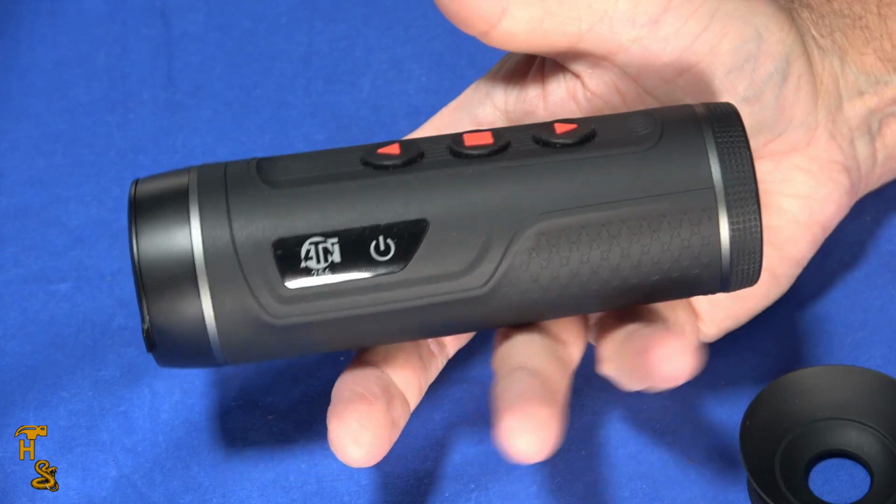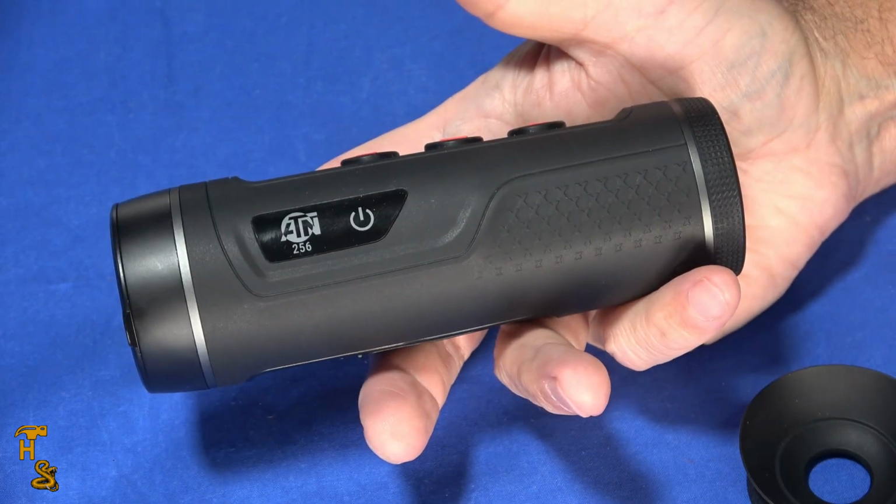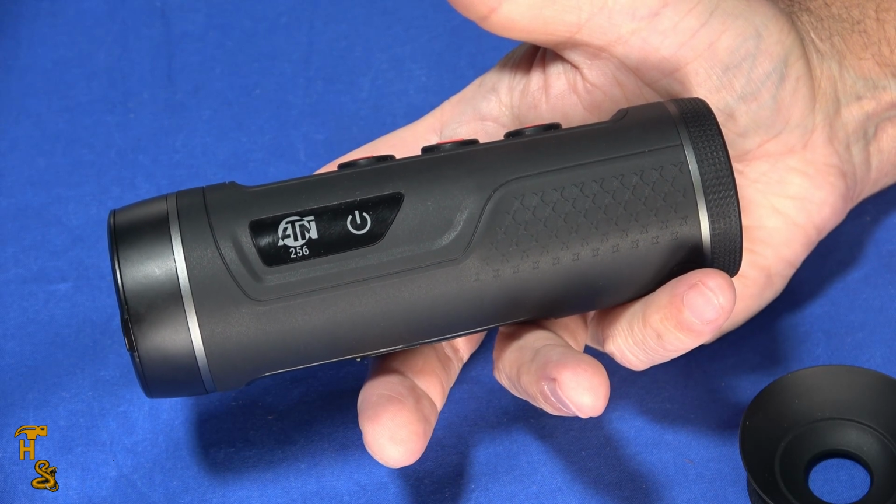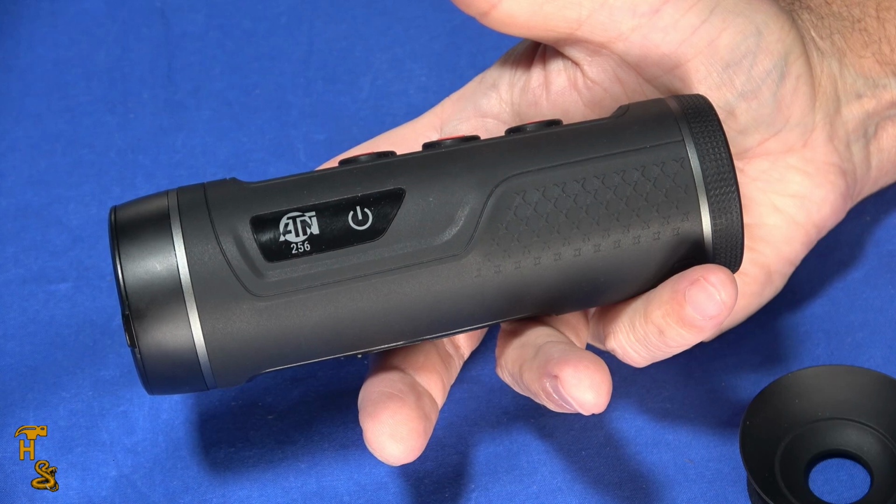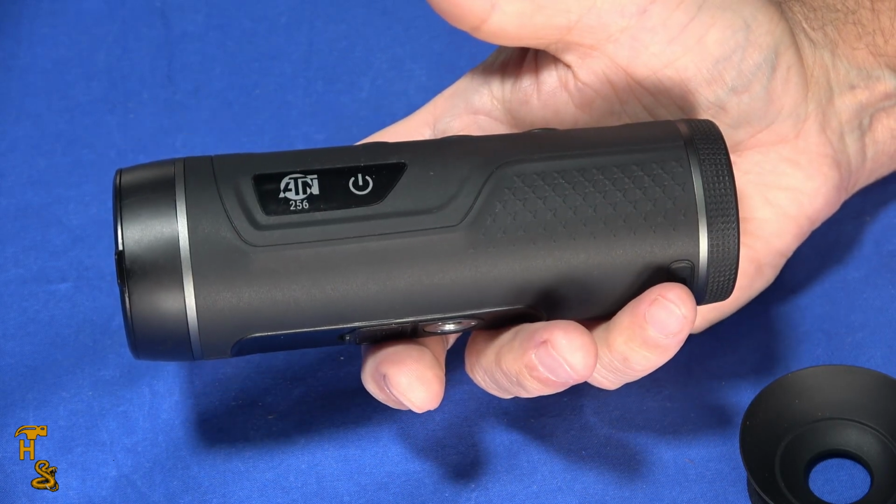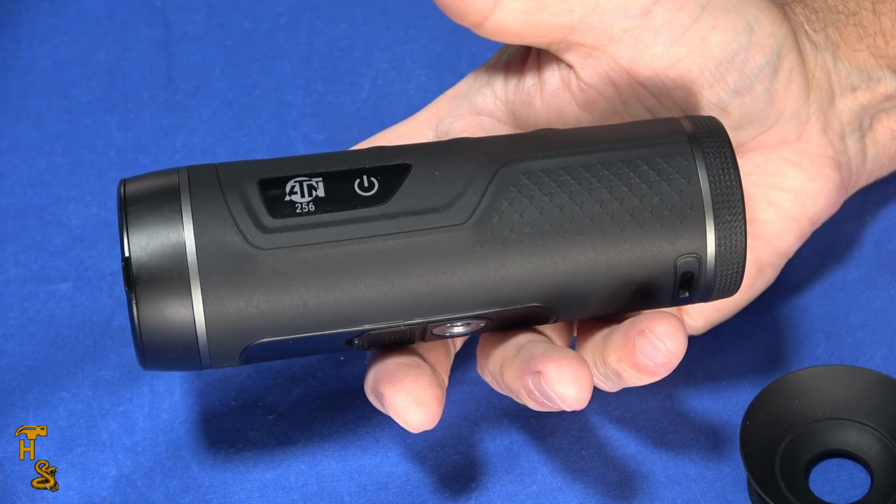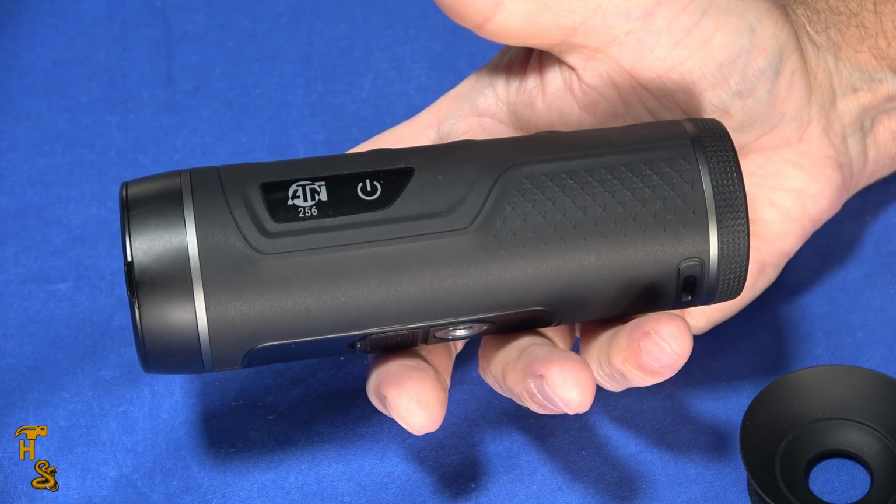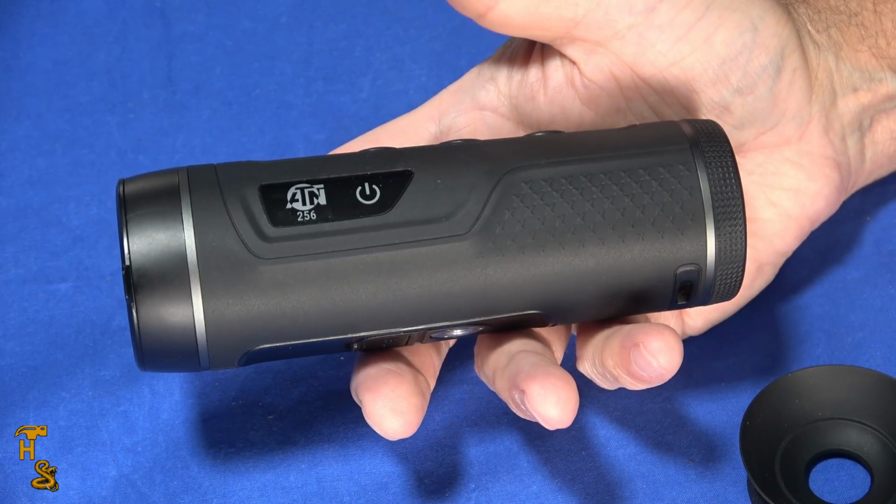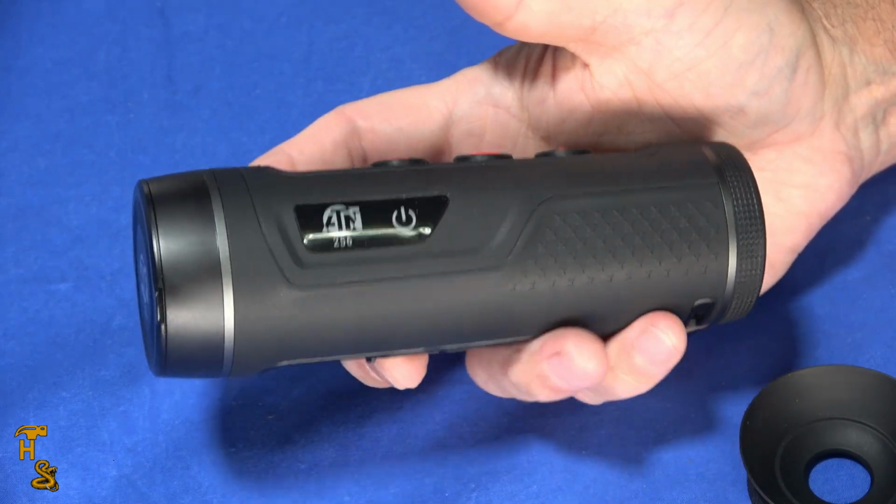It also has zoom, so it has 1.5x base zoom, and there's also a variant of this that's a little less expensive that is 1x base zoom. This will zoom out to 12x. The base version only goes out to 8.8x. So you've got a little bit more zoom on this version of it. From an MSRP perspective, the lower zoom version is $439 MSRP. The one in my hand is $529 MSRP. And it claims a 460-yard detection range.